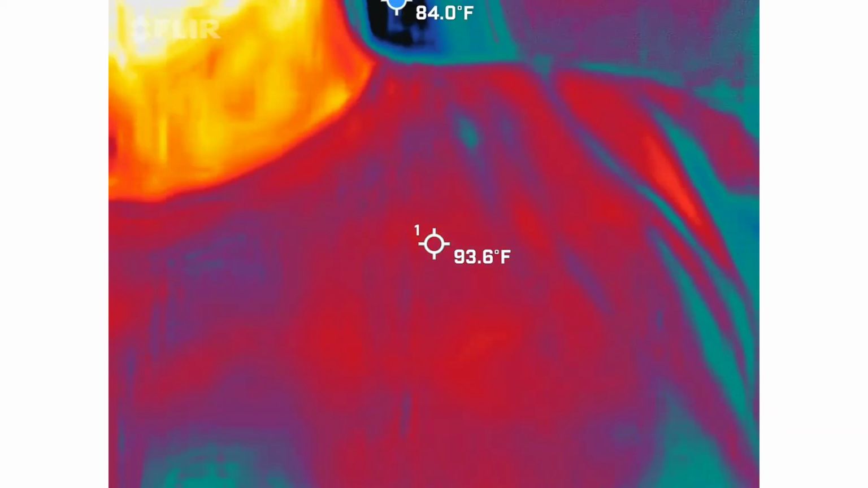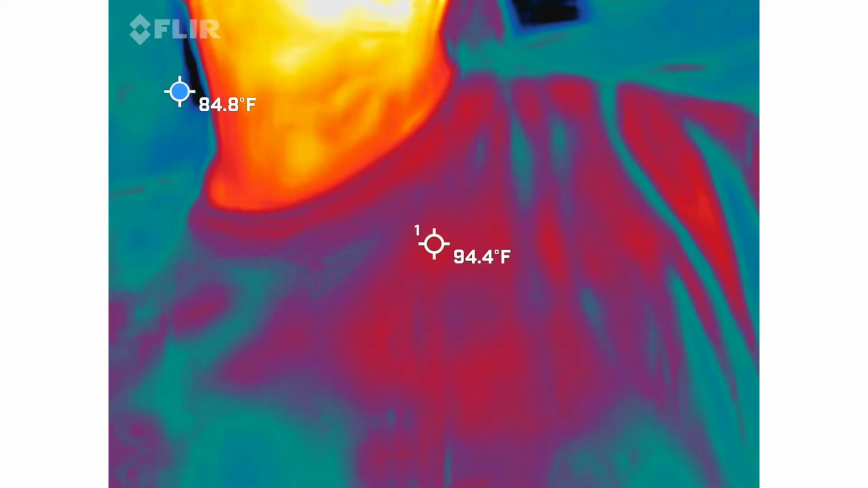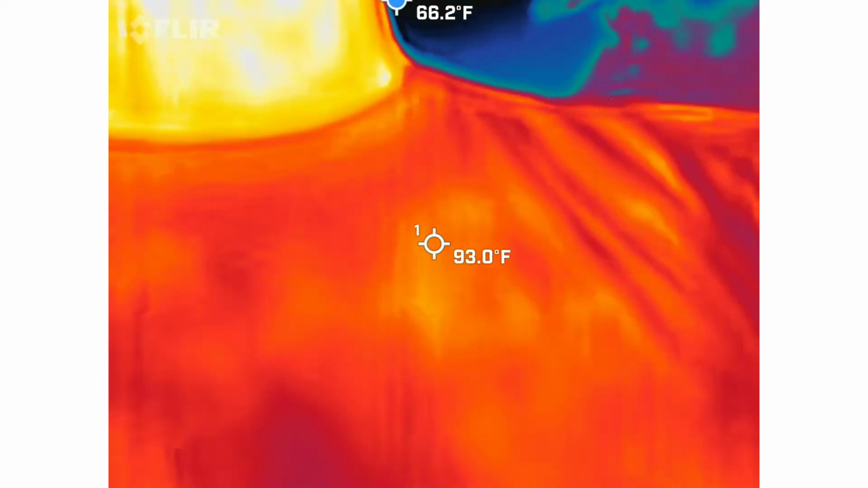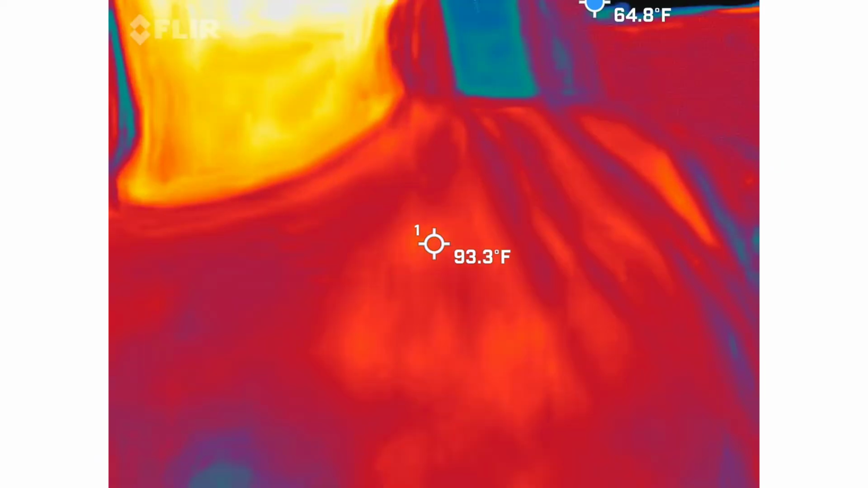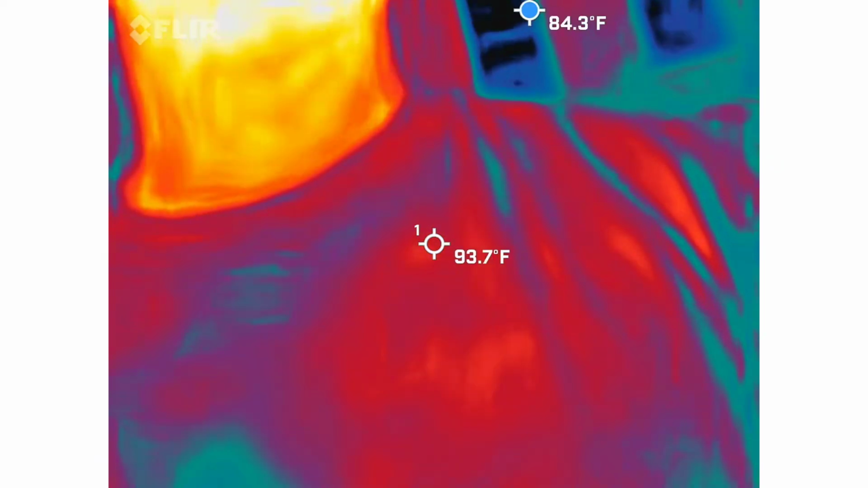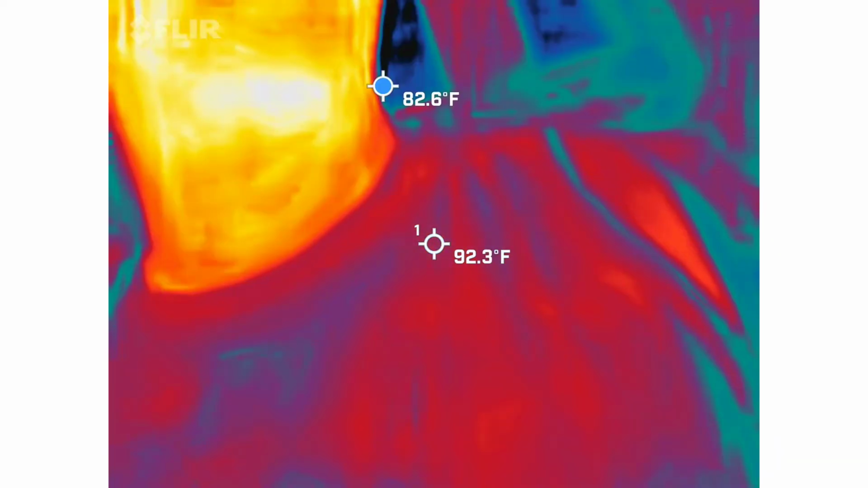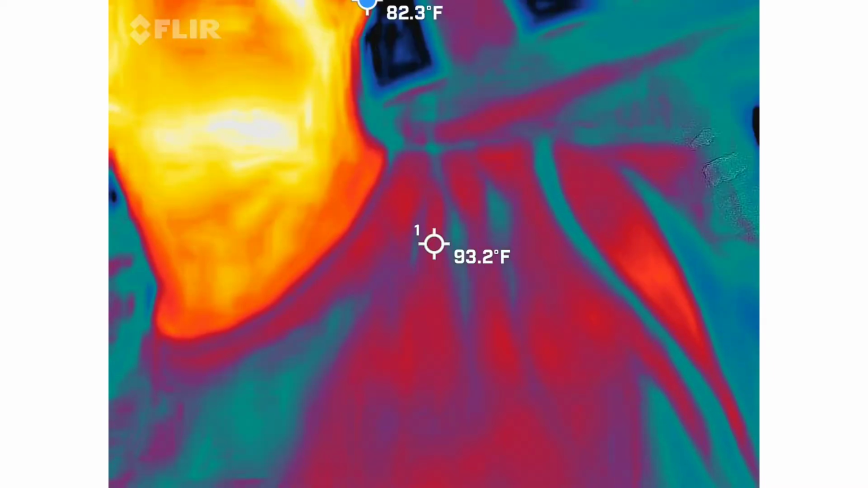The cool thing about the video and the way I have this set up for you is that there's a blue dot that's bouncing around the screen, giving us the coldest spot in the frame at that particular moment. So the cool thing is it's going to help direct your eye on where the cold spots might actually be. So as great as the hardware is, because this is a FLIR, the software sucks. If we record for too long, we're going to lose footage.